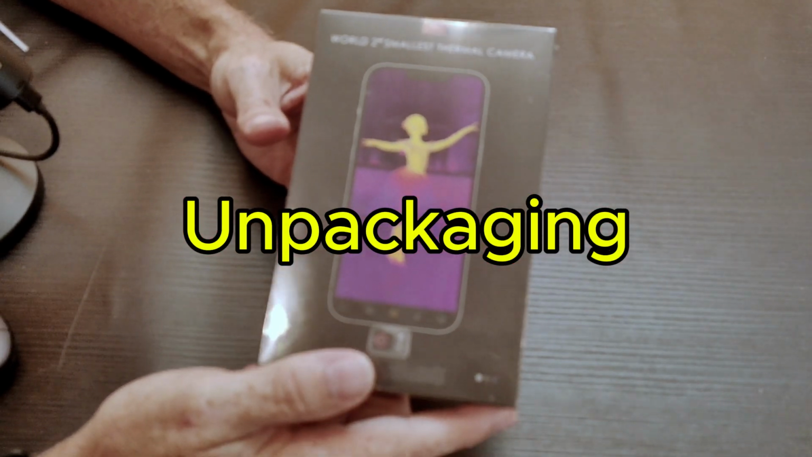Other than that, really those are all nitpick negatives. The positives on this thing way outweigh it. That small key size change, the lack of a battery, the good image details, the ability to change the color schemes, launching when you first plug it in, the ease of taking this on the road and doing inspections, doing solar panel inspections and system inspections for other people, for workers, for air conditioner crews, for auto mechanics and that kind of stuff. Those are so valuable that I would give this an A+.